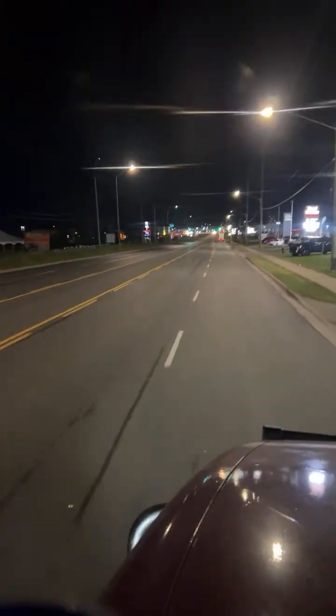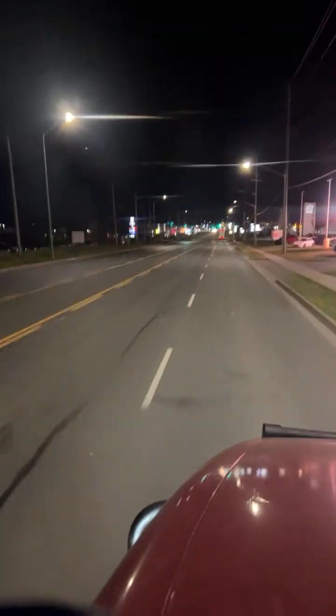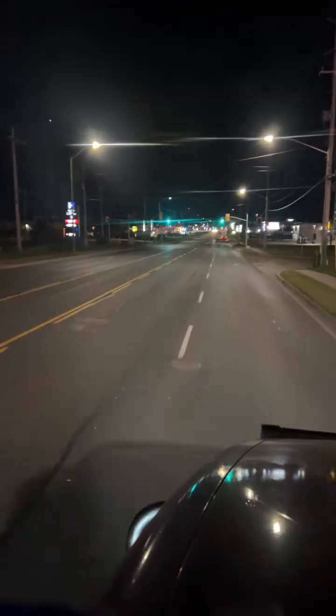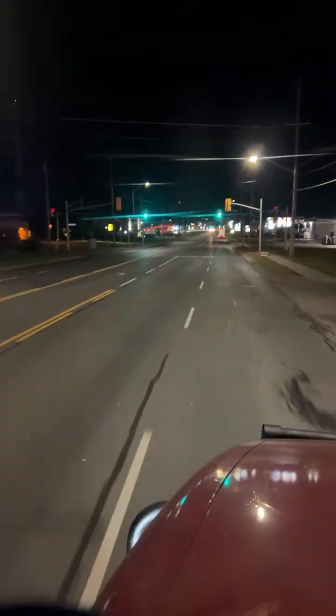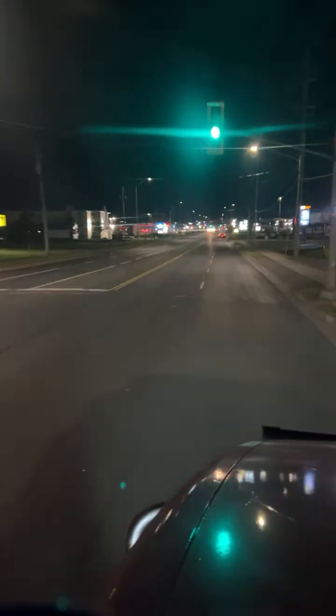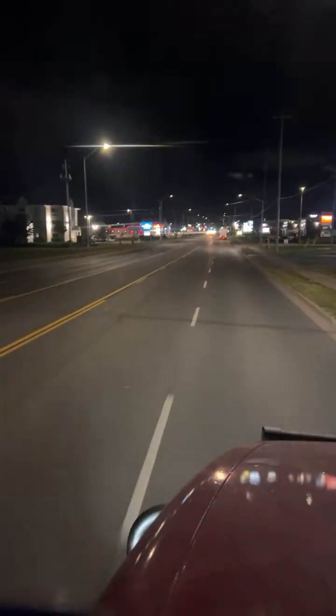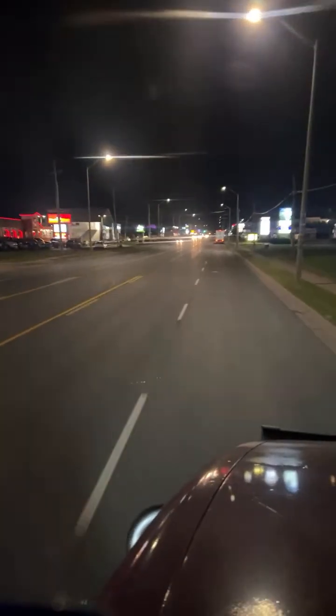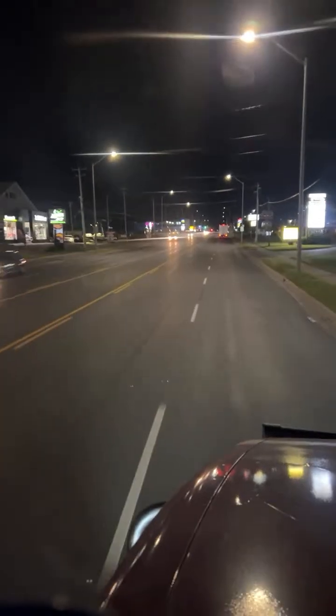Just a couple lefts, then another left, and then another left, and then pretty much straight. So we hit the mine, turn around, figure out where I'm sleeping. I don't think I want to go till 4 a.m., so I'm going to be up later, and yeah, I don't think I want to do that. But I don't know yet. Figure it out. Maybe I will. Who knows?